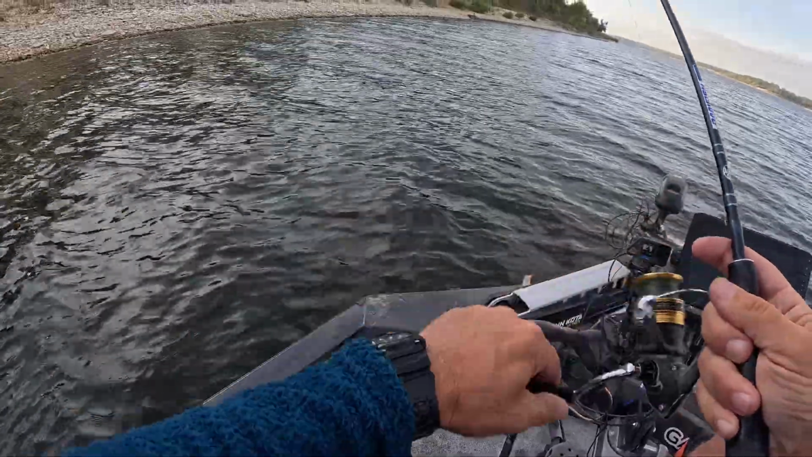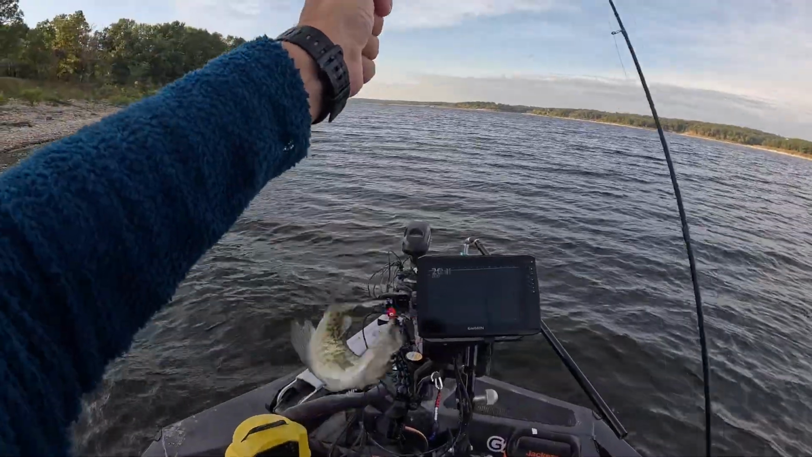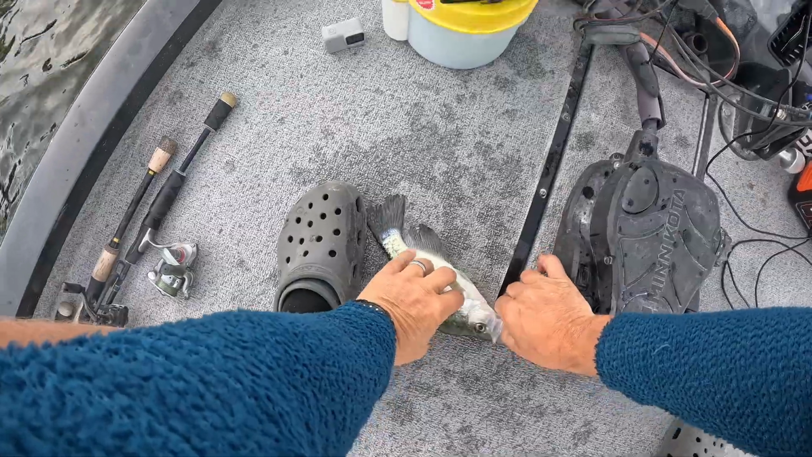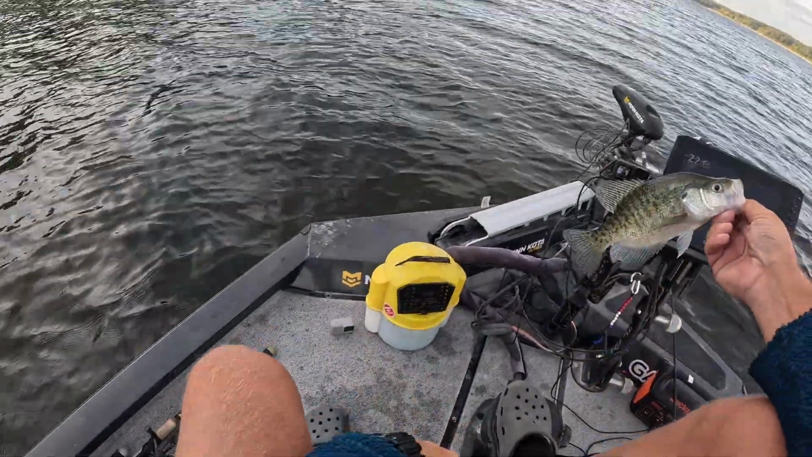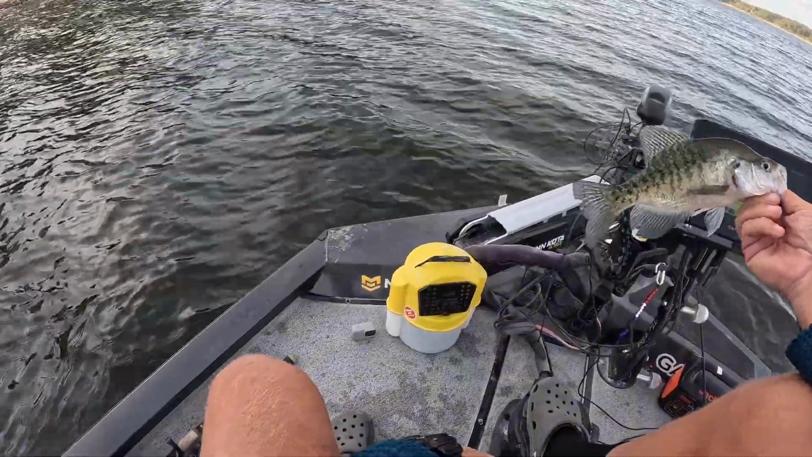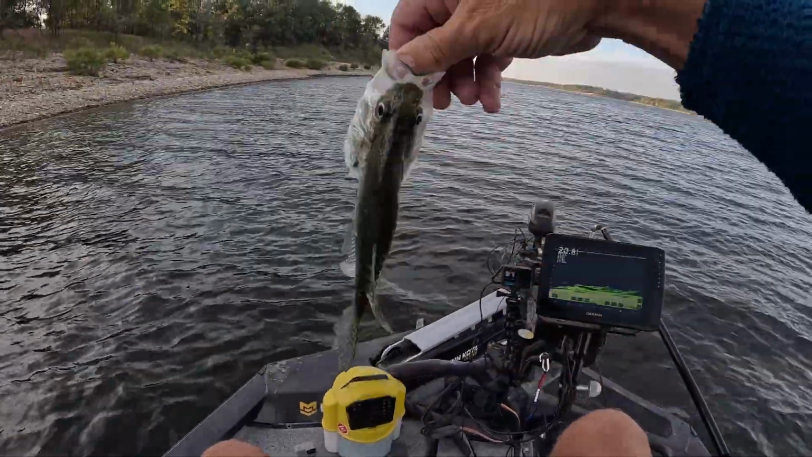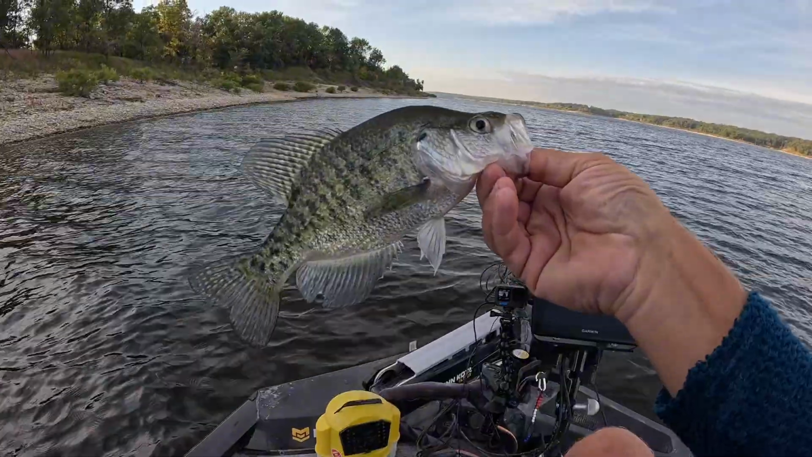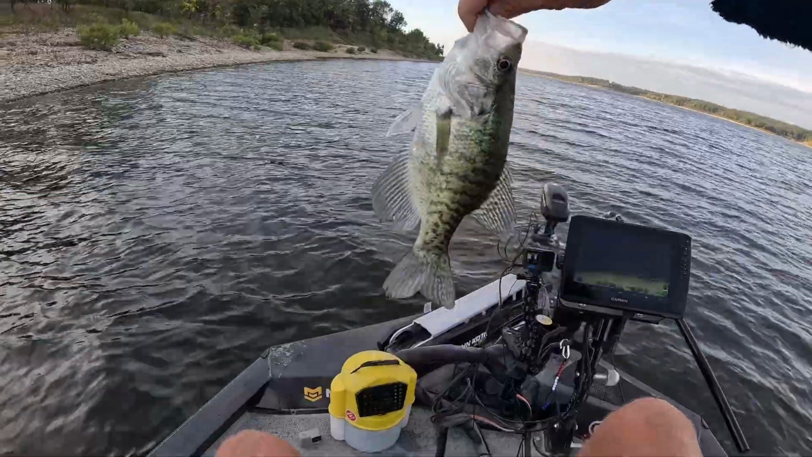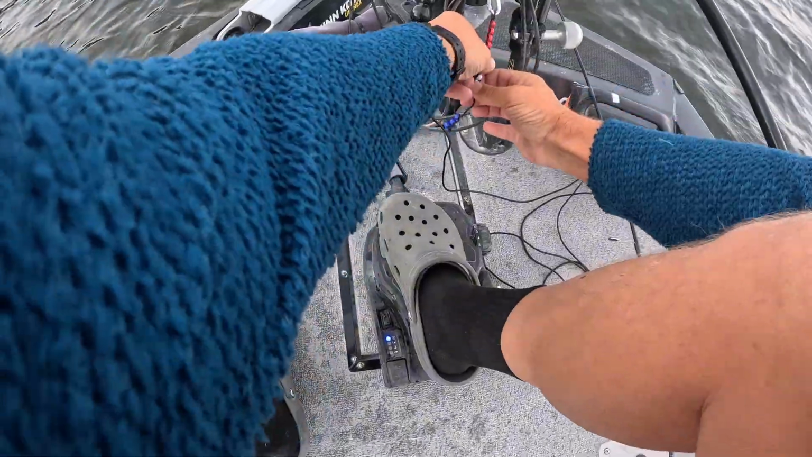Here's one. Couldn't resist the old shad. It's a good fish. Oh man. If a guy was catching a limit to eat, these would be perfect. That's probably at least 10.5 inches, maybe up to 11. Good fish. Yes, sir. Number 5 on the day.